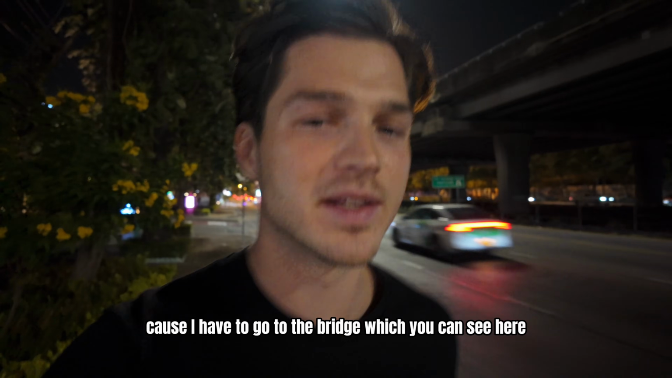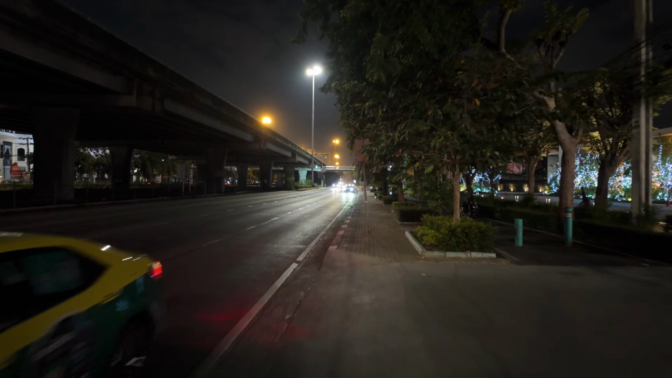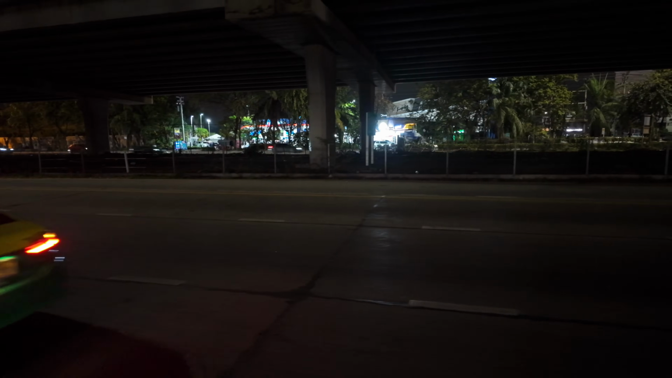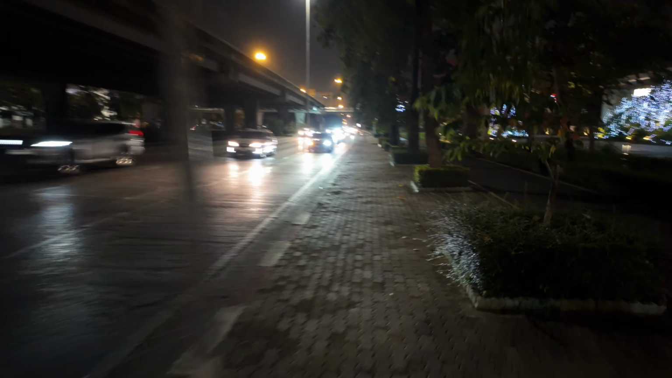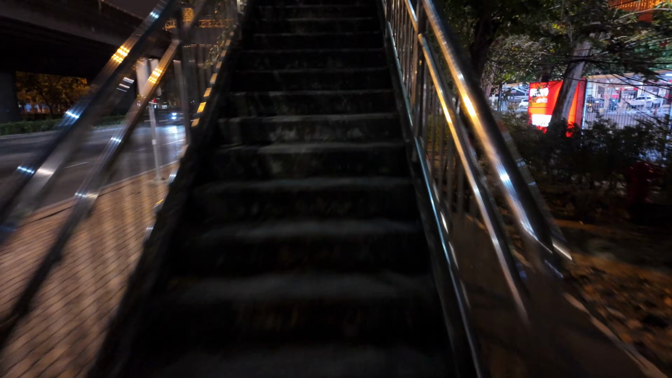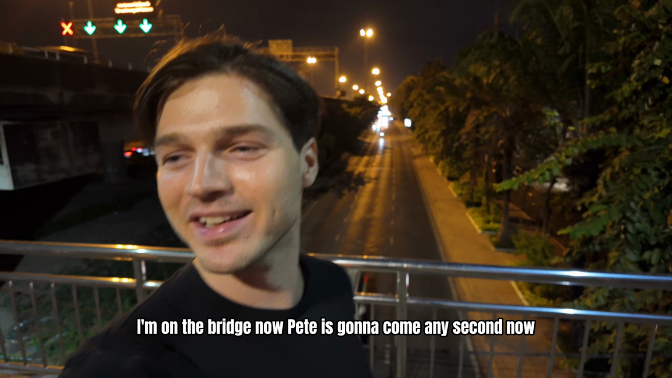Okay, I have to be quite fast now because I have to go to the bridge, which you can see here. Oh no. I have to be a bit faster. I'm on the bridge now. Pete is gonna come any second now with the car.